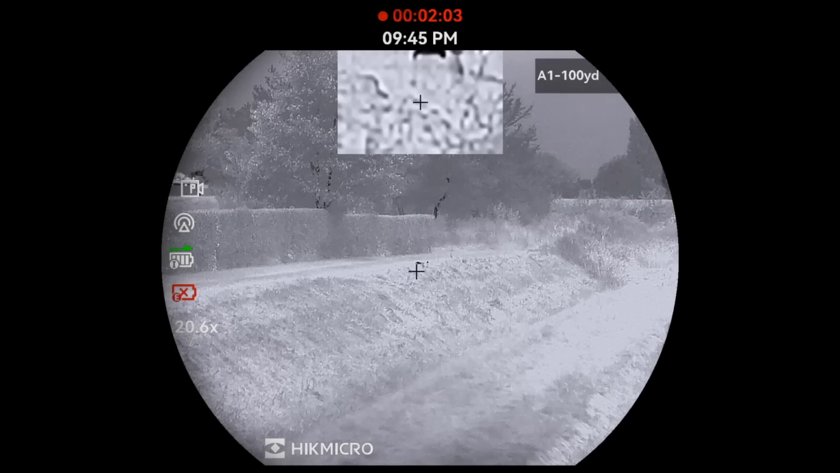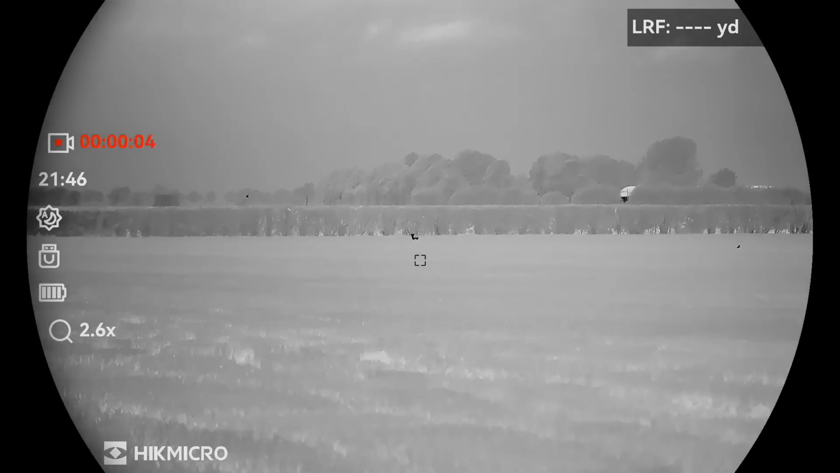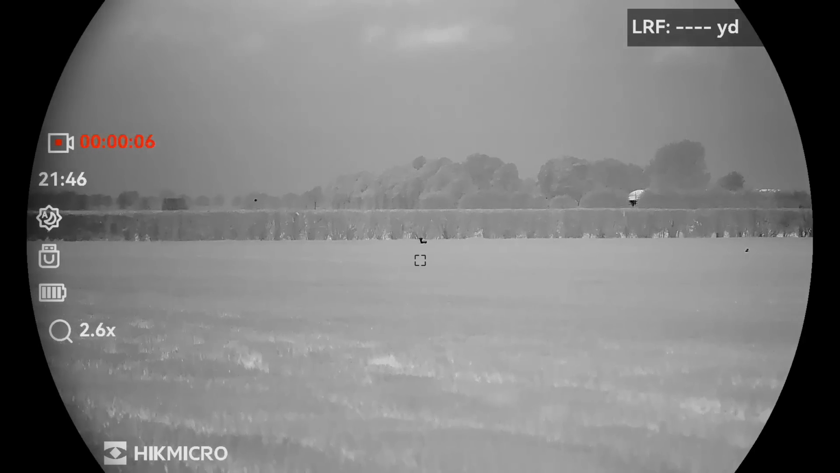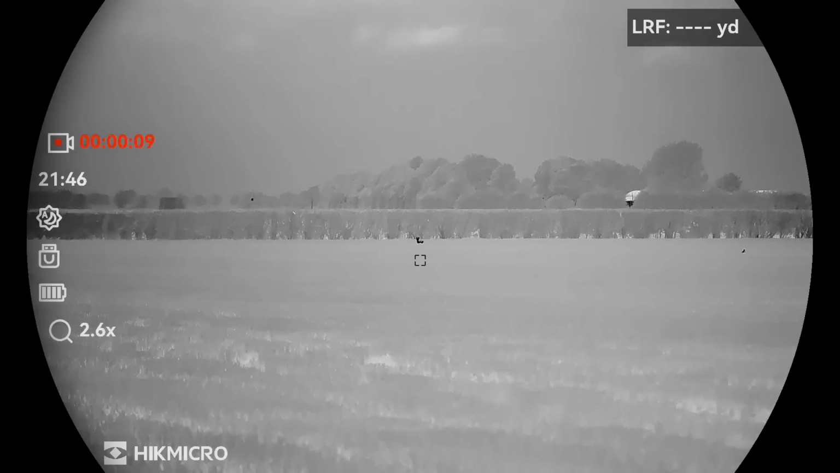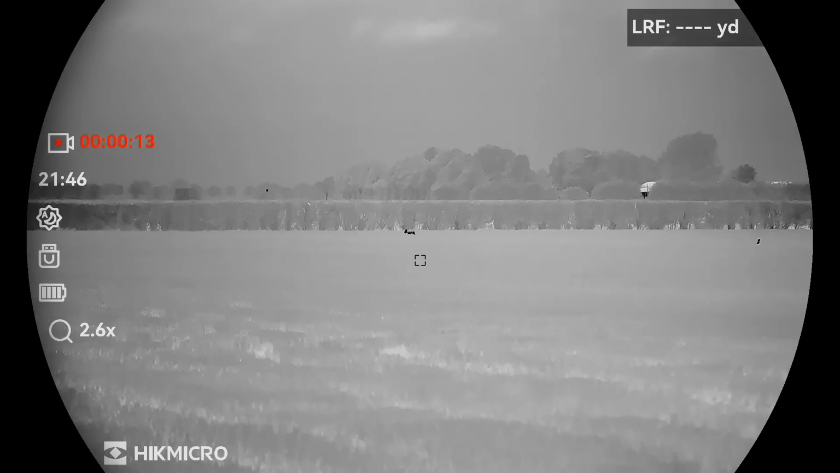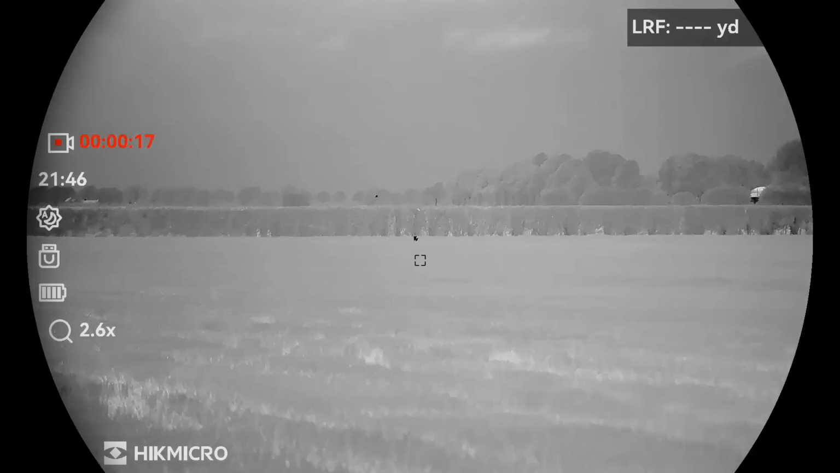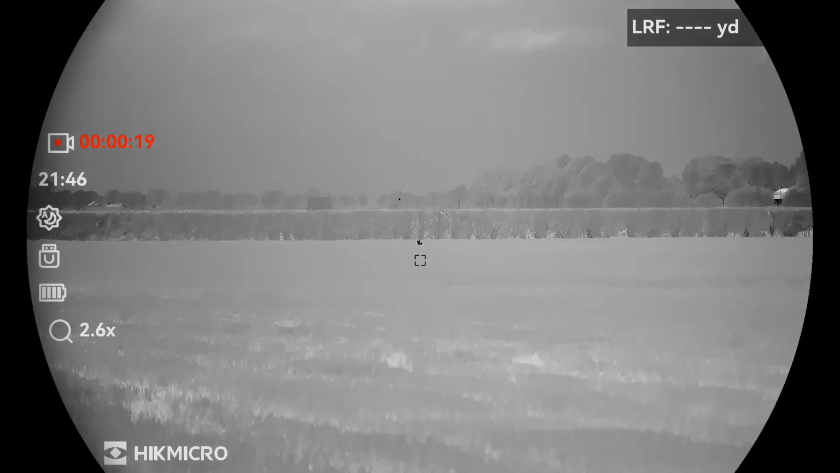Didn't want to let it get too far because them horses are there. What I definitely didn't expect, and certainly neither did Steve, was a third fox in the field. It must have been coming into that same call, and while my attention was so focused on the fox that went over the dike, this one had actually come in unbeknown to myself and Steve.